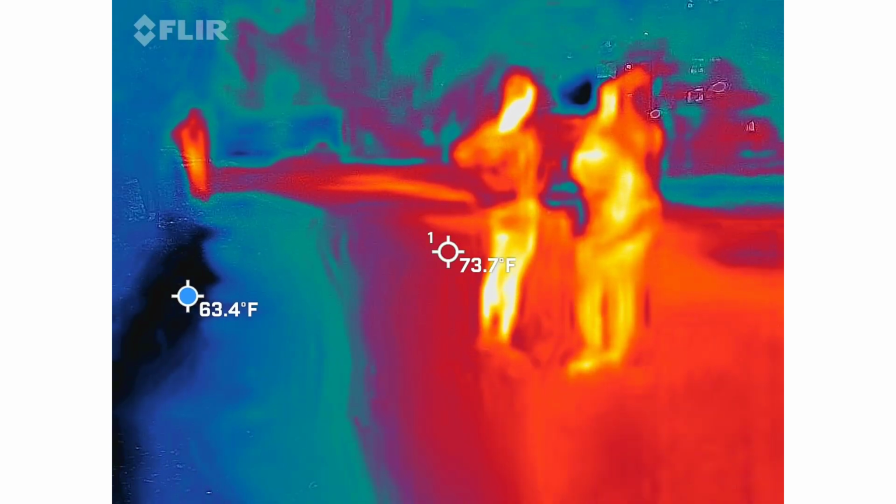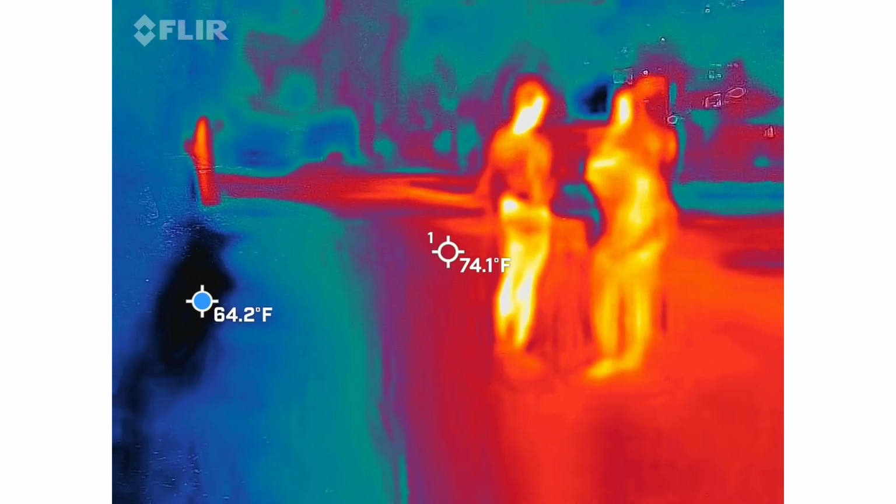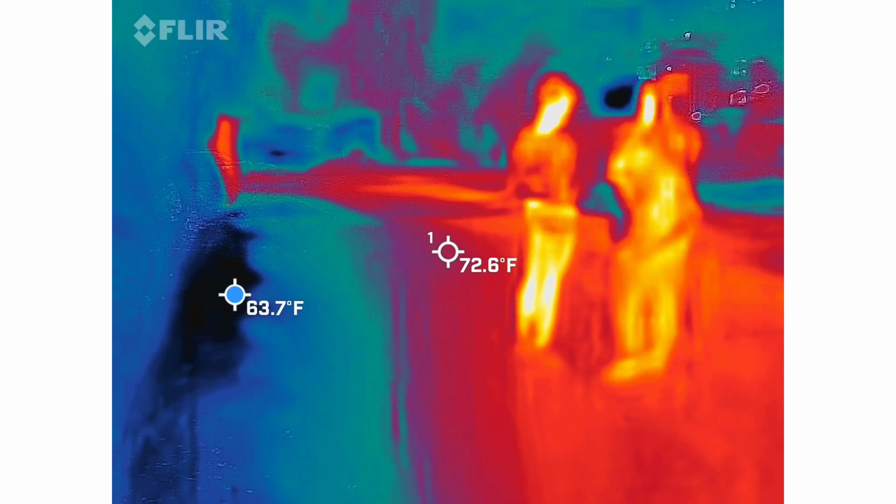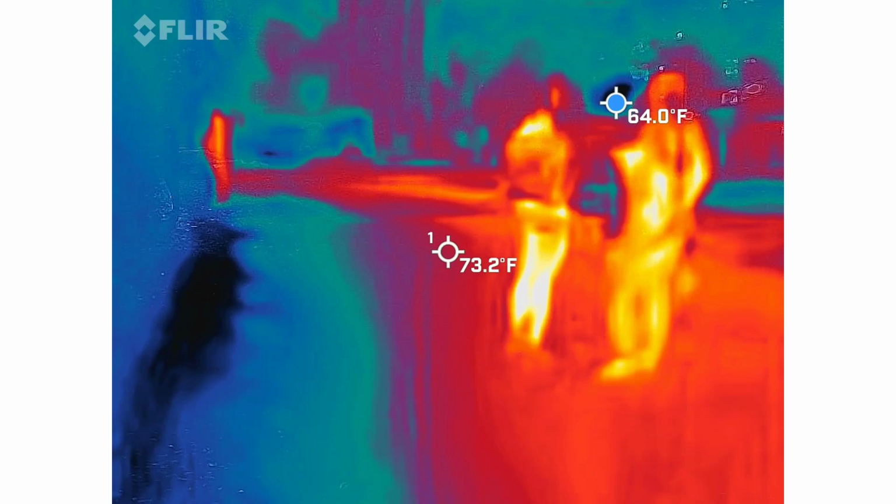Purple. Make it go to purple. Stay there. So you know the colors, you know how close you have to get. Let me know if your red screen goes off.